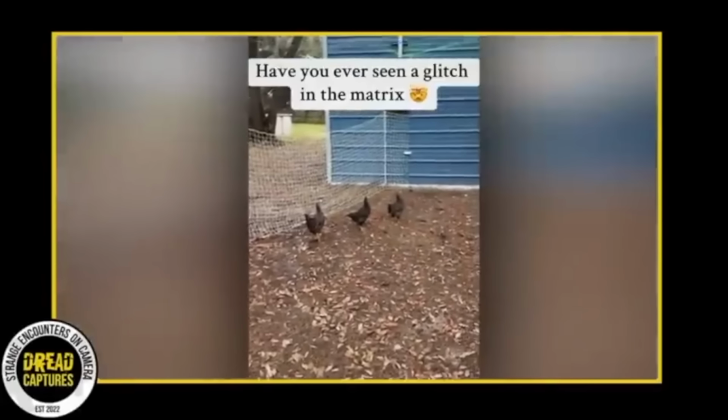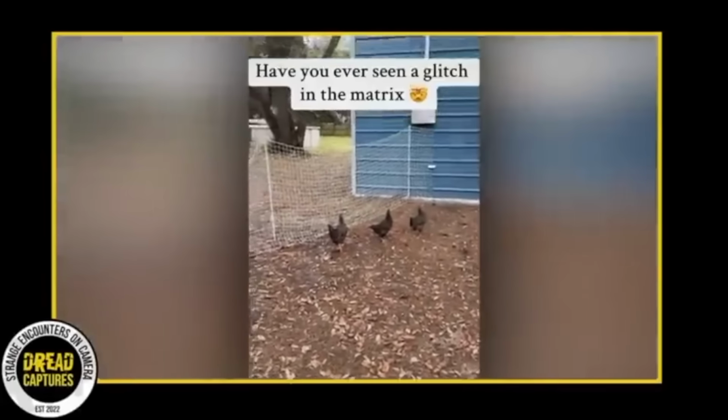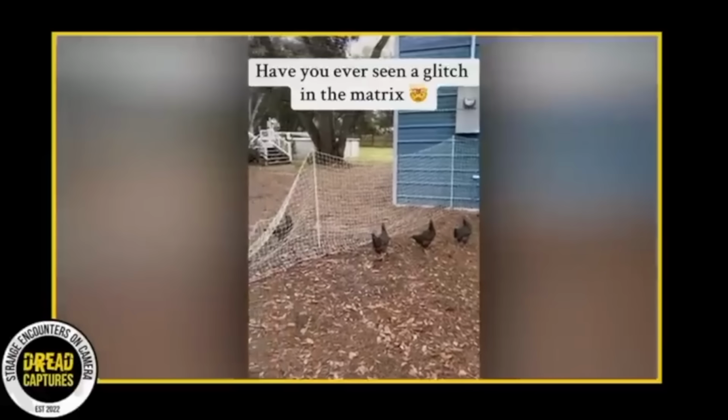What the fool? Why are they all not moving?